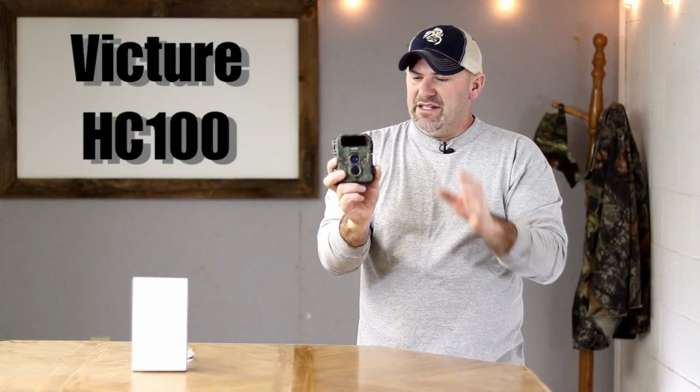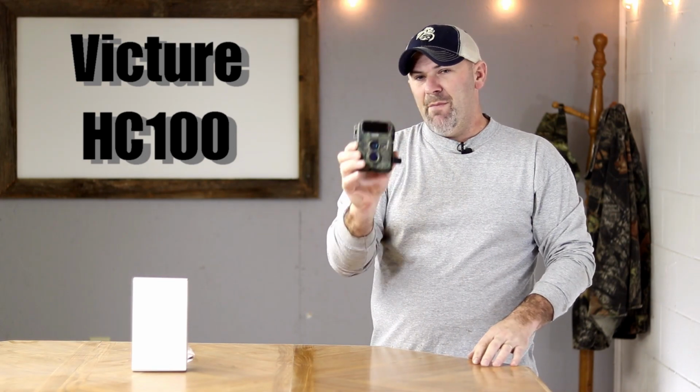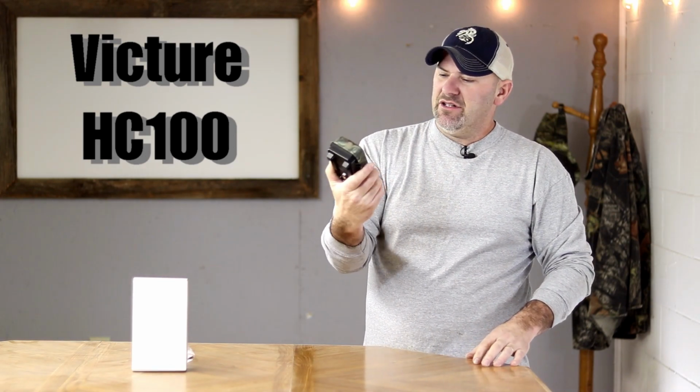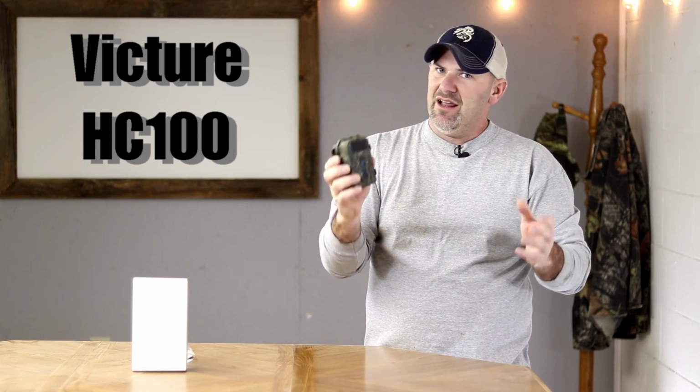So next, I'm going to be taking this trail camera, I'm going to be putting it out in the field, and I'm going to be showing you sample photos and videos from the new mini HC100 trail camera from Victure. I'm excited to see how this thing performs. It's obviously very small and compact. I like that in a trail camera. Now let's see how well it works.